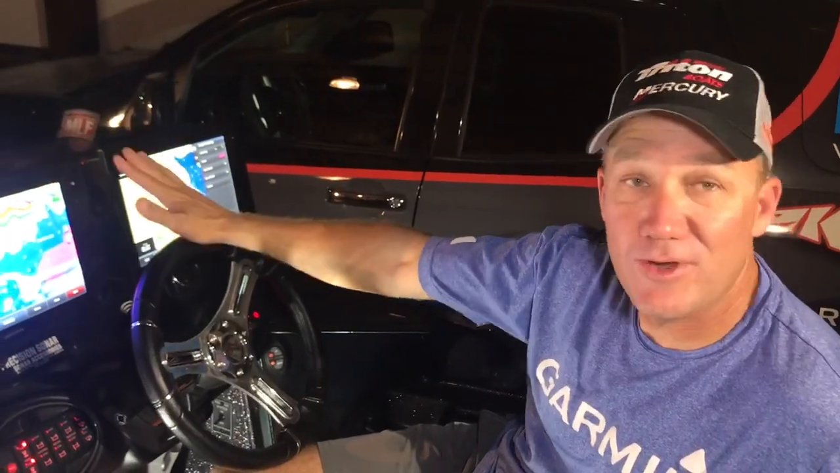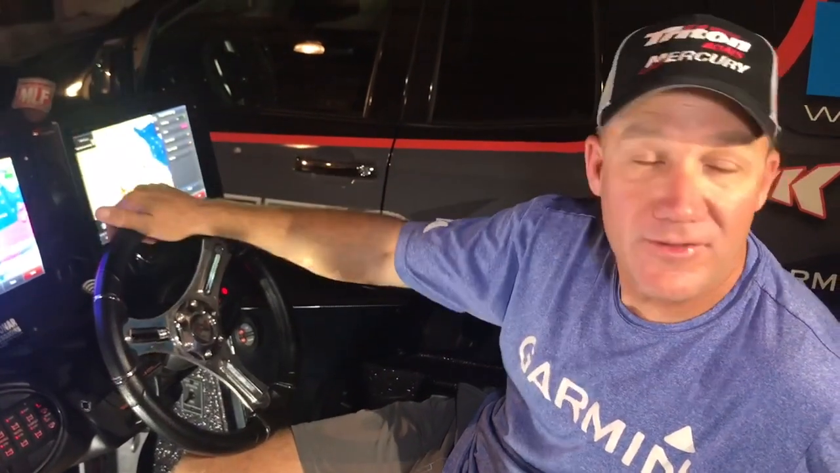So there you have it. There's what depth shading is. That's one of the coolest things about my Garmin electronics. It makes me a better fisherman before I've even laid eyes on the water. So I know that'll help you.